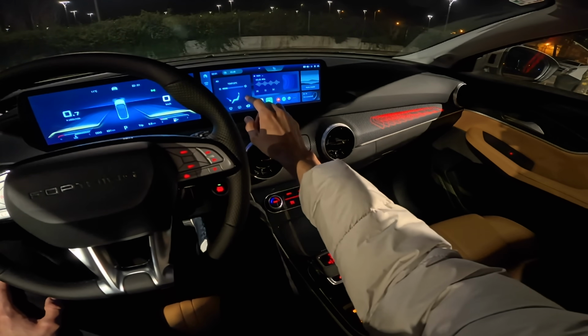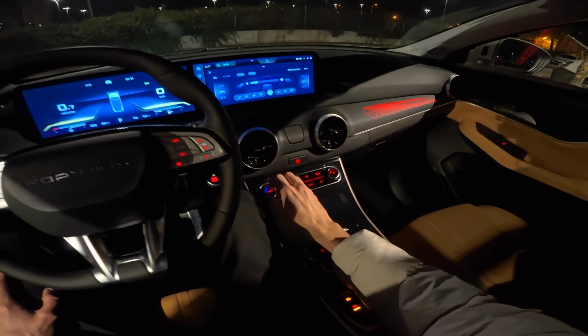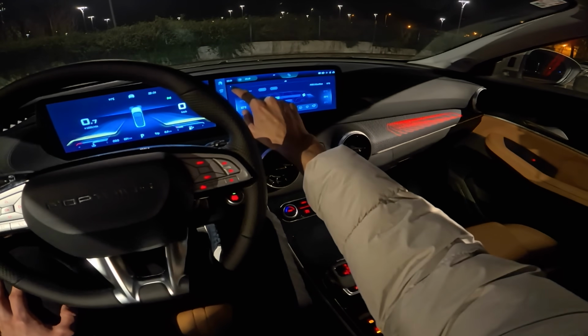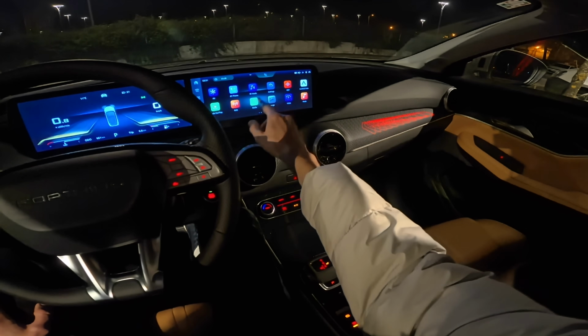Now, let me just see here. I'm gonna keep the AC. I can actually use the dial here. I'm gonna keep it at 22. And we have here apps. So this is nice and fast.